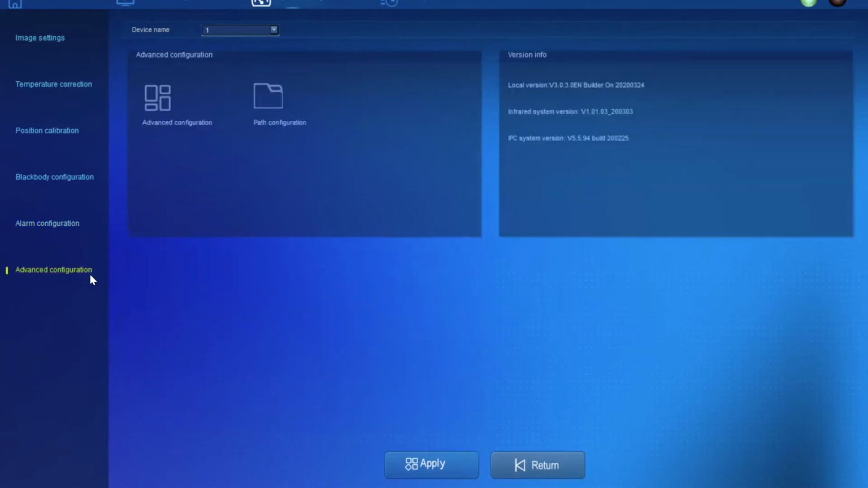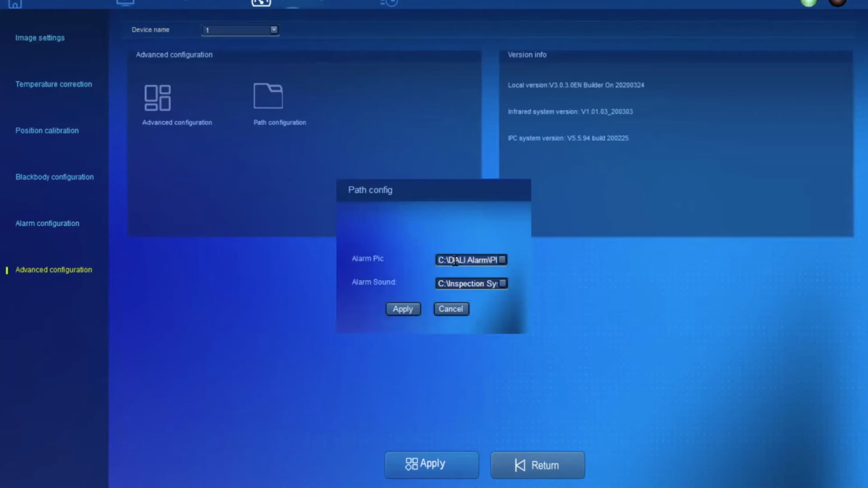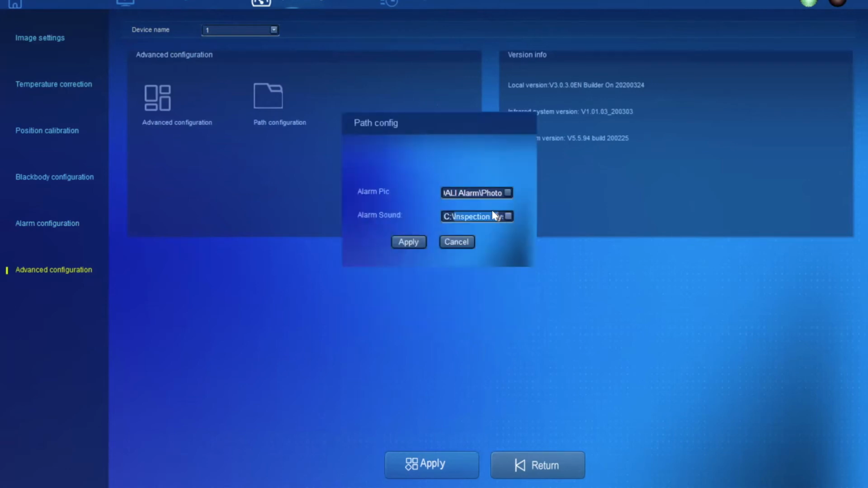And last but not least, the advanced configuration. This is where you configure the path where you want to store the alarm pictures, and the sound. You can customize your own sound. You can speak something, record it to a WAV file, and apply it here.